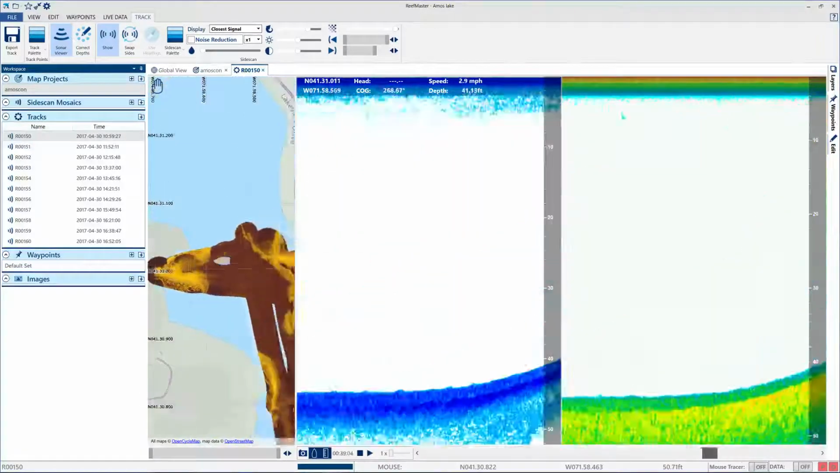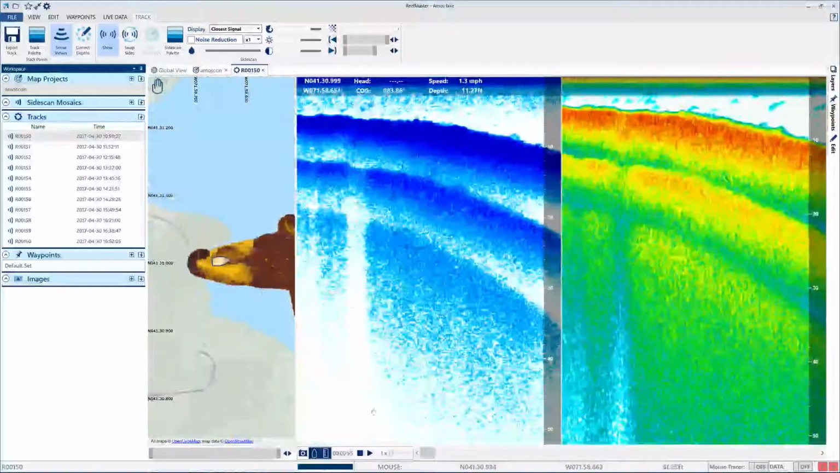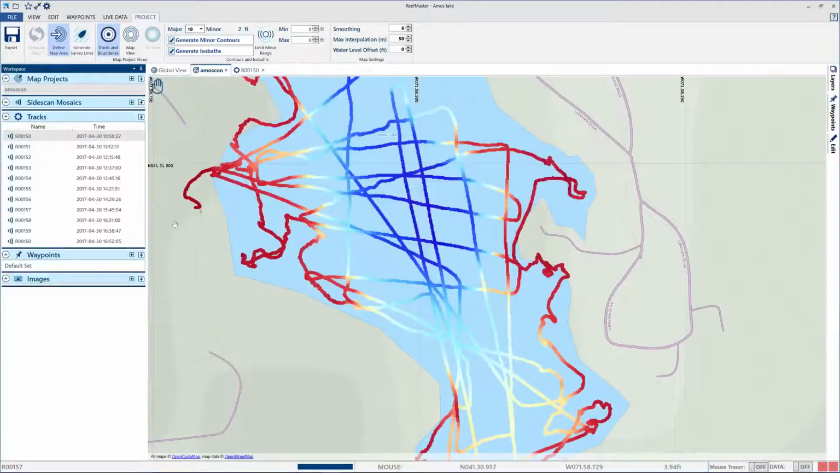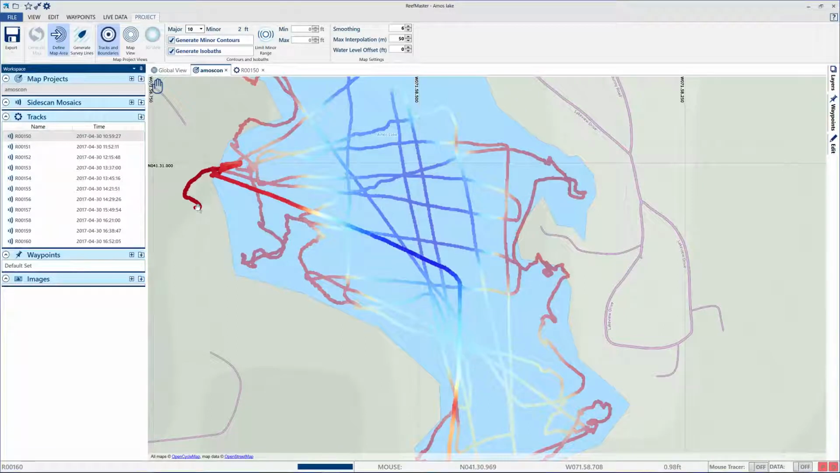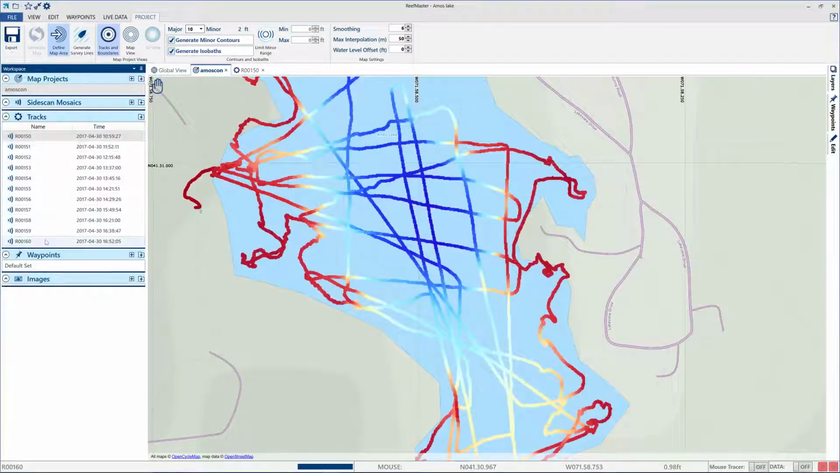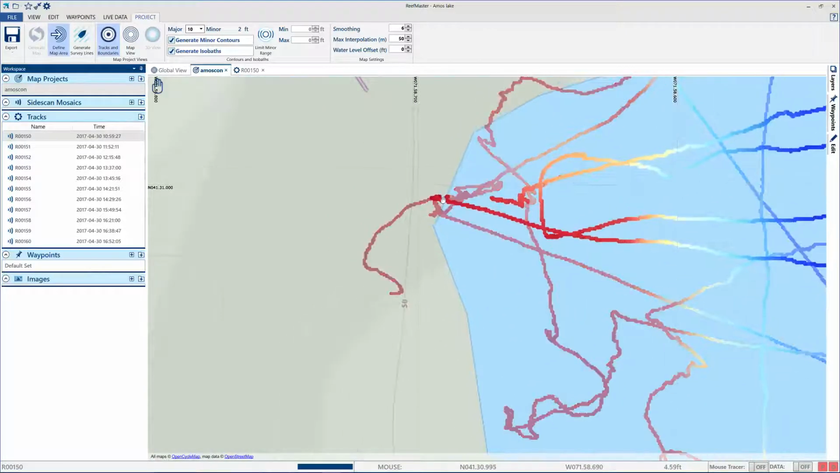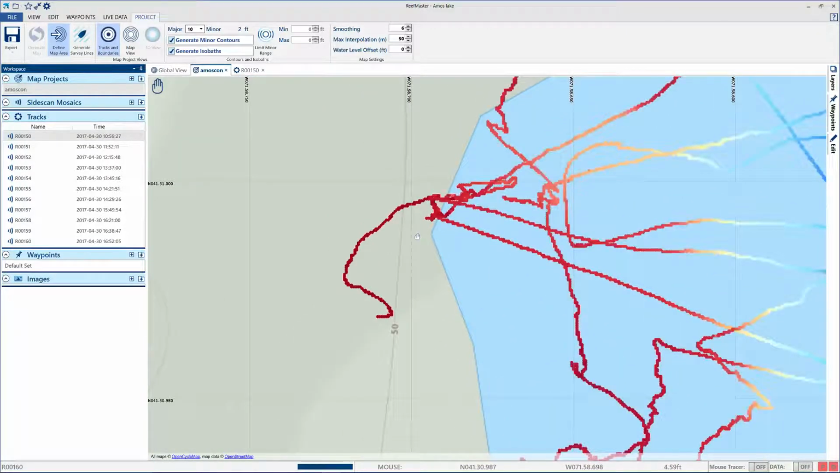Anyway, let's get back into making our contour map. Boom. All our tracks. This one right here, the last one, we're going to shorten it a bit. What happened is I left my unit recording after I put it in the trailer and drove it up to the boat launch. So that should be 160. Edit.